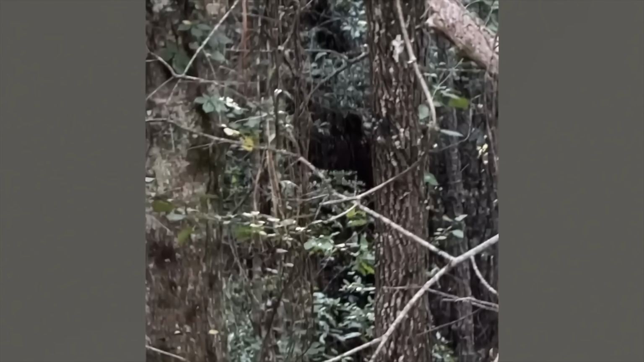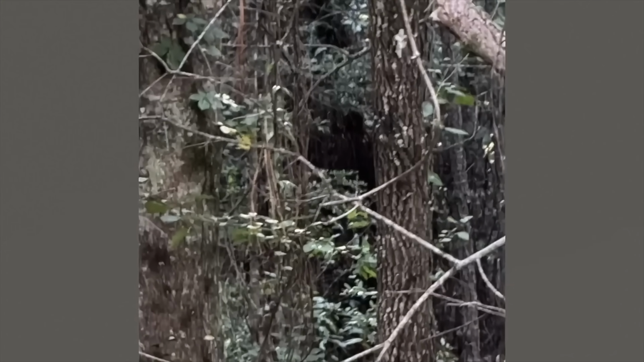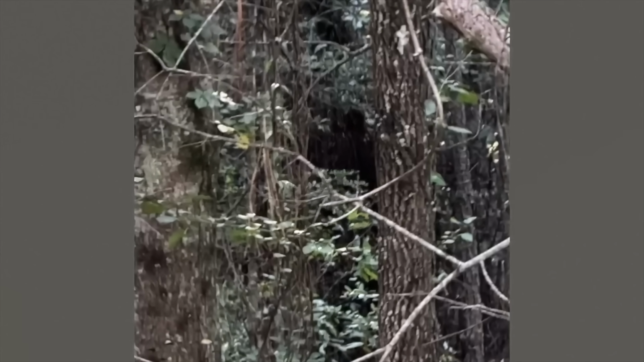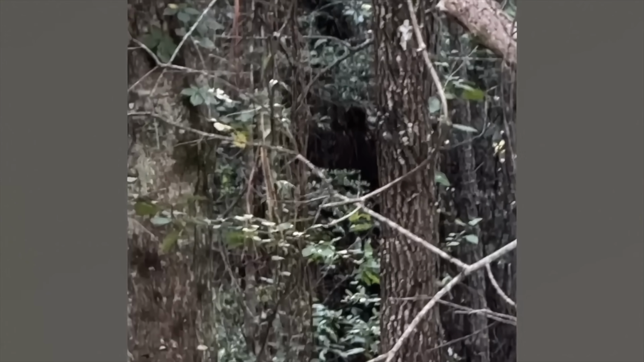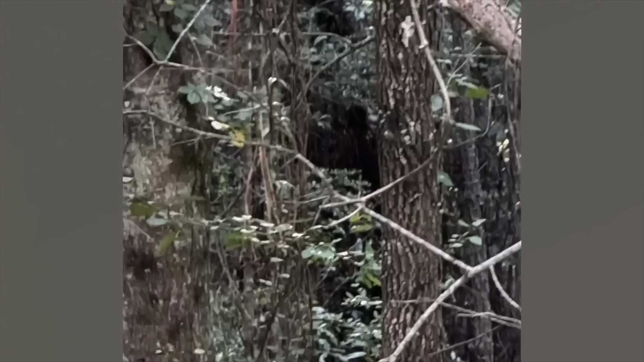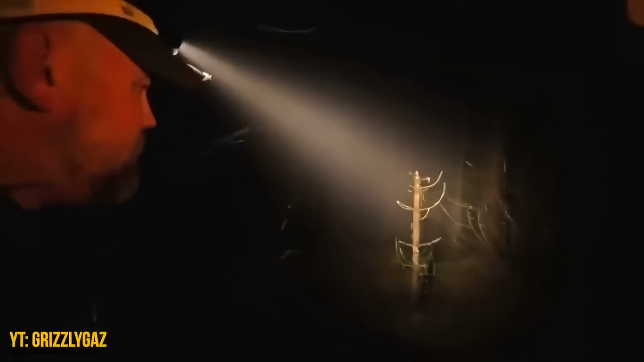So this guy and his fiance are pretty adamant that this is a creature. I don't see a follow-up, and I didn't look that hard, but I have a sneaky suspicion that I wouldn't be able to find one because I feel like this is just pareidolia. This is just the way our eyes are perceiving this. But then again, I don't want to discredit what he said he saw because he said the thing was moving and was worried that it was following him. What say you guys?